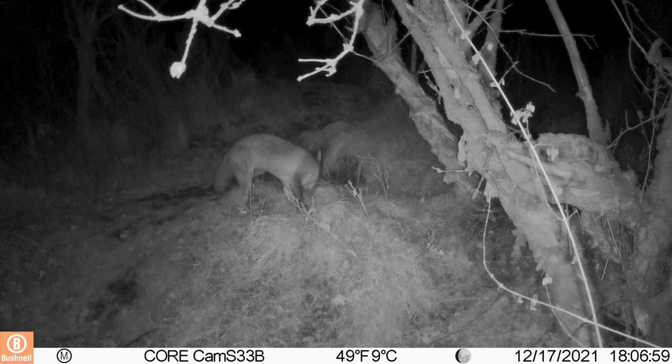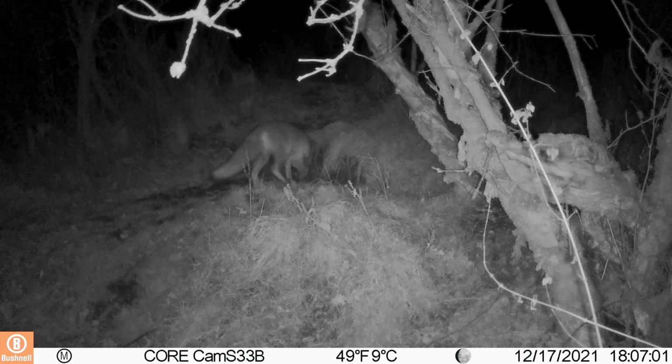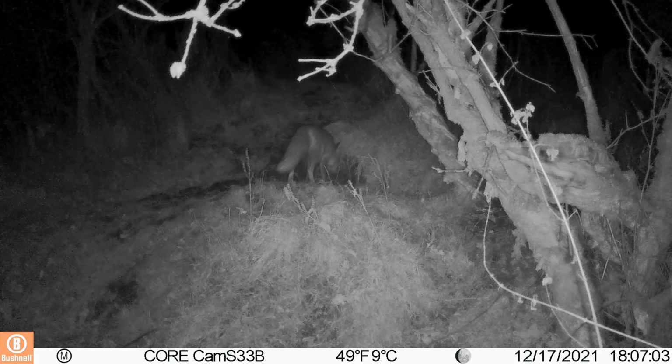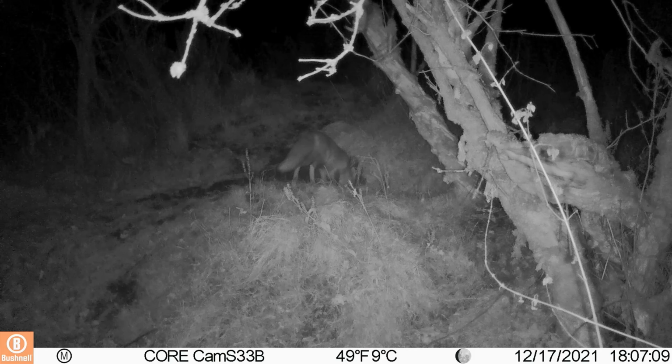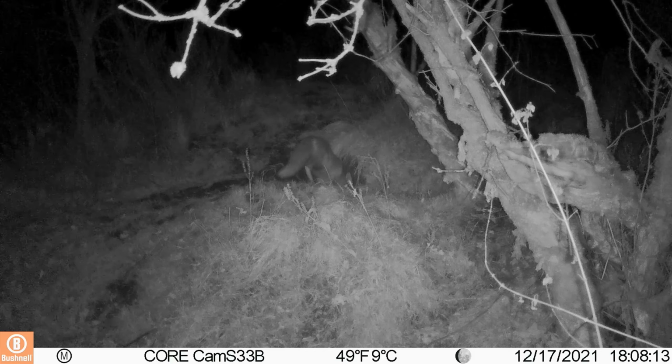He sniffs around a little bit and eats some of the food I put down, and he hangs around for a good 25 minutes before he gets quite interested in the badger's set, peering right inside.